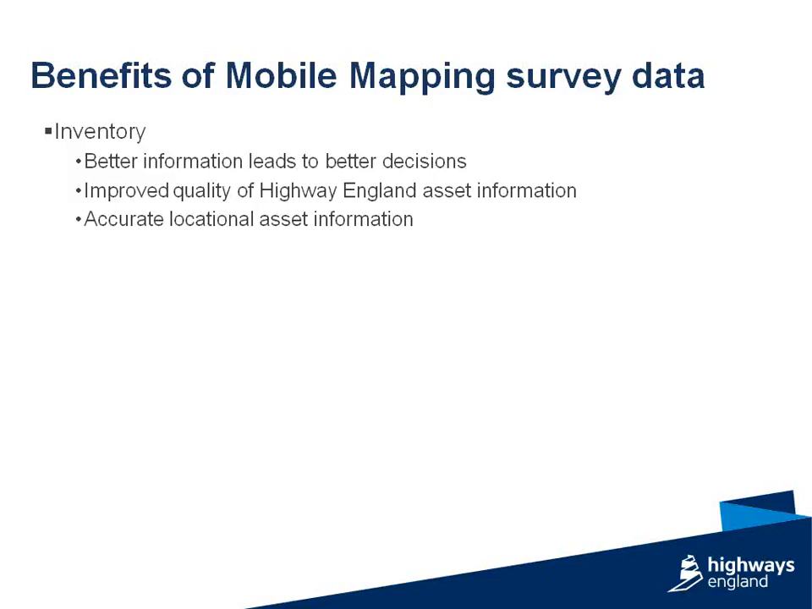In the past, and as with many asset management systems, they were linear referenced, so by a section and by a certain distance along the carriageway. And there's a gradual move these days over to more spatial data sets, be that in X and Y, and also in Z. So you get much better information of where your asset actually exists.